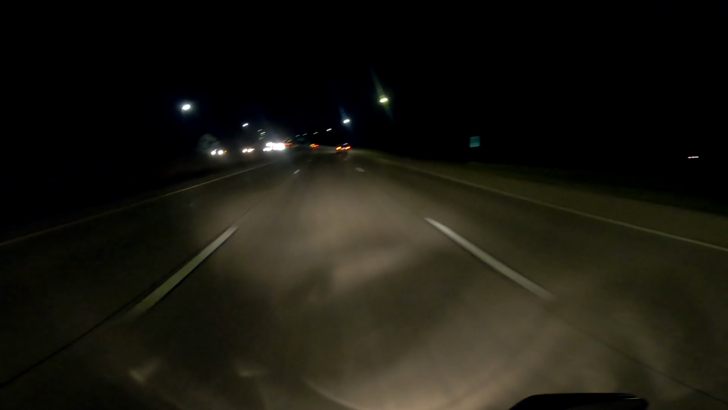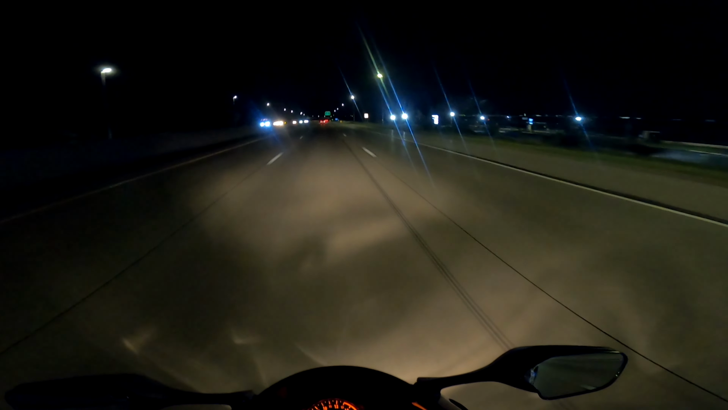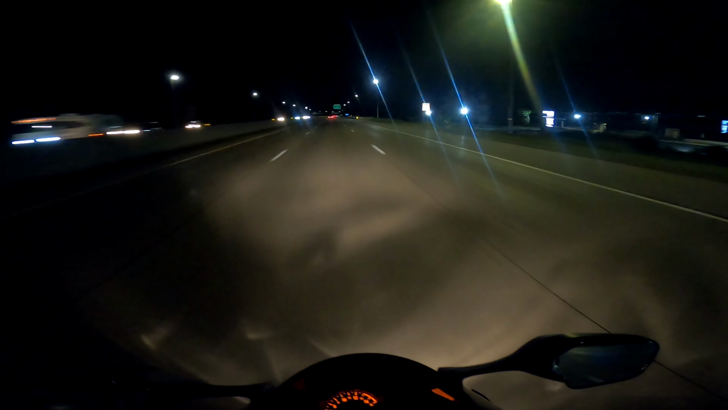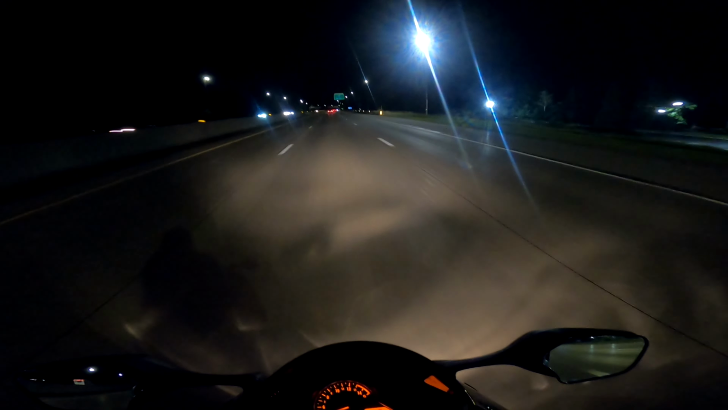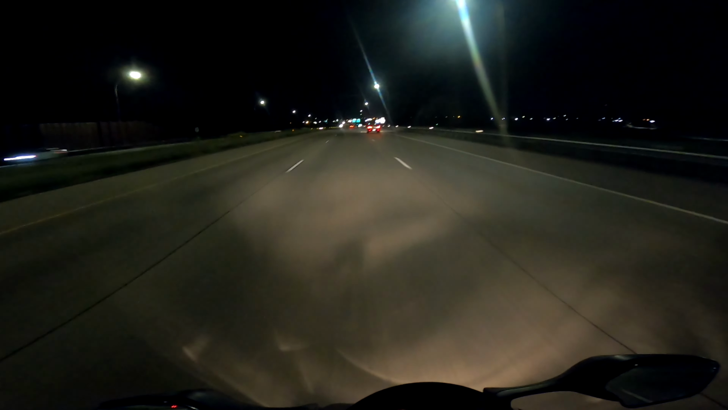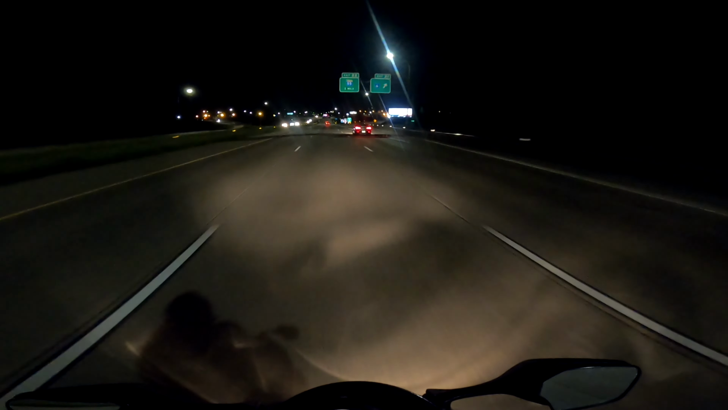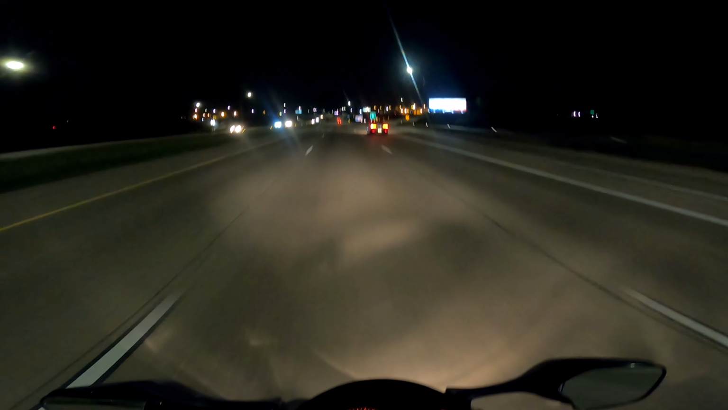That van is dipping. And I do have my low light setting on, so I'm not sure if that's gonna help with the picture quality or hurt it, but I guess we will see. This is just a nice peaceful cruise, enjoying the sound of the bike, the cool air hitting me.